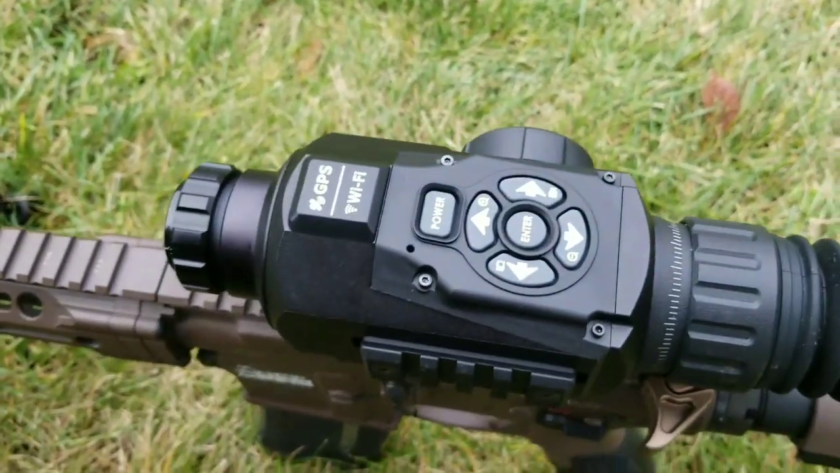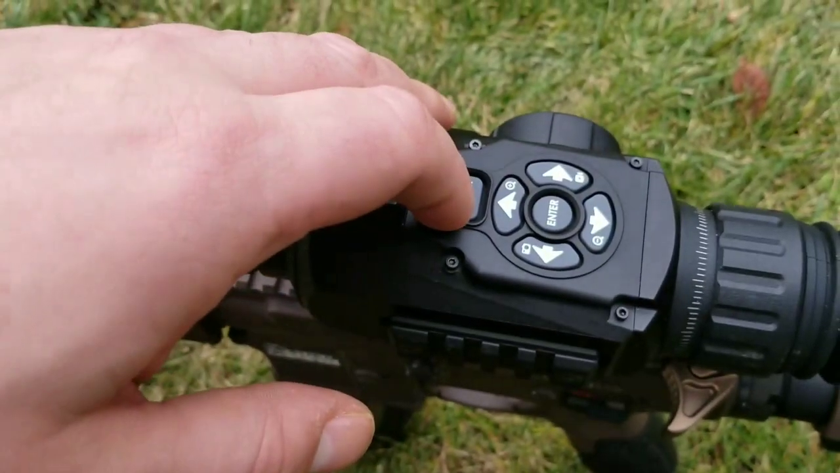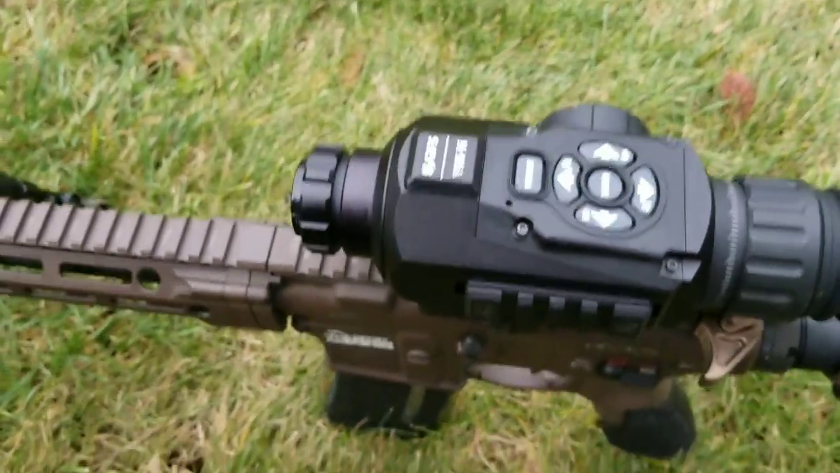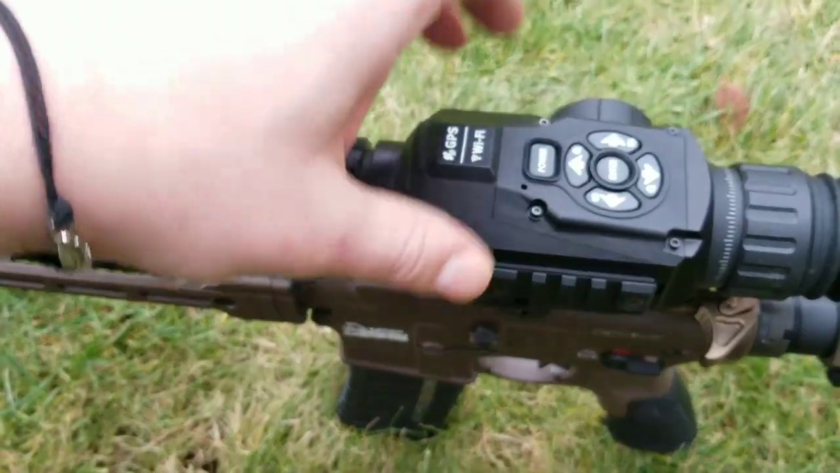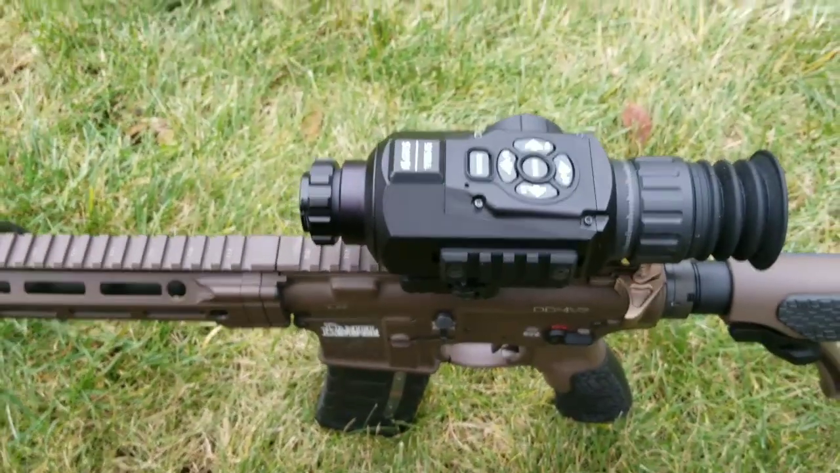Here's your settings, pretty easy. Your zoom is your up and down arrows, pictures are your left arrow, and record video is your right arrow. And it'll let you see what you're doing inside the screen. Like I said, this zooms in. This is a 2-8, which is perfect for wherever I'm hunting.